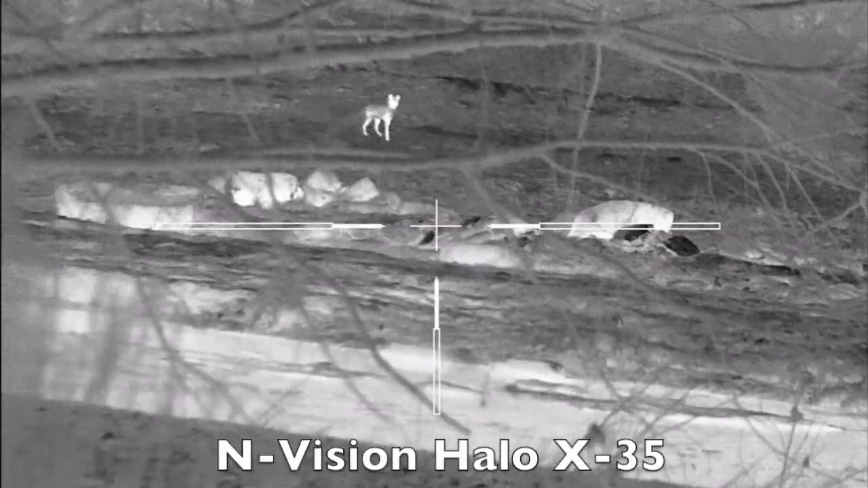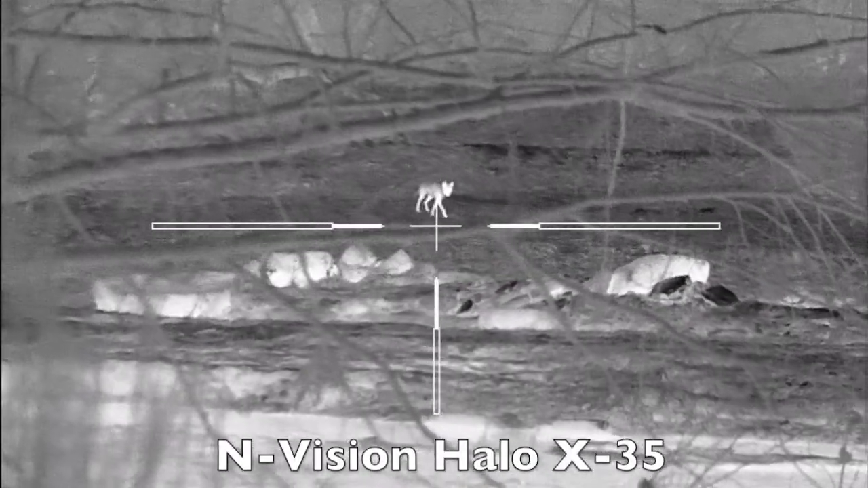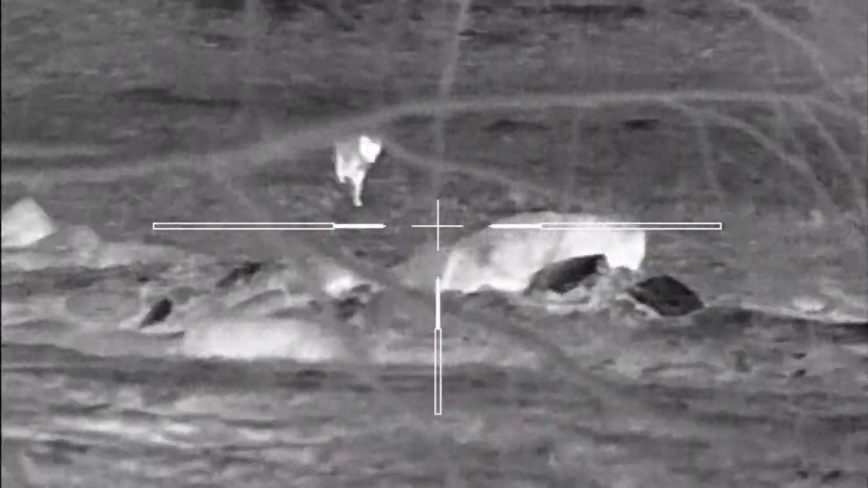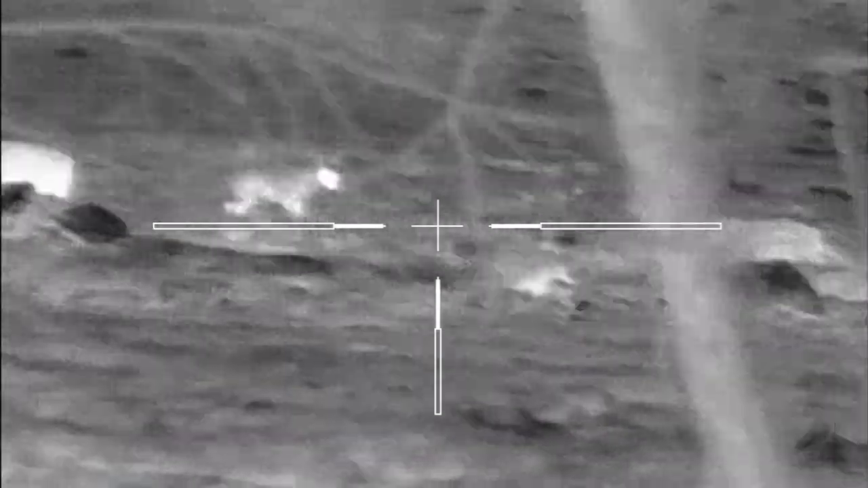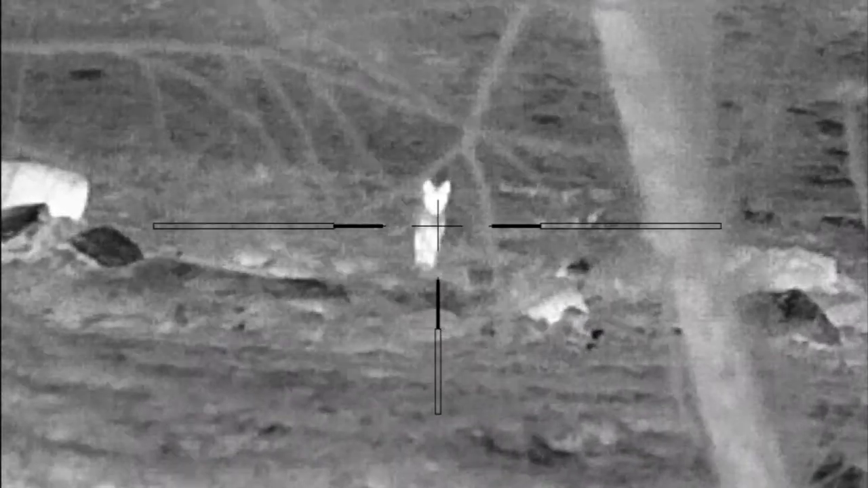Around 10:30 p.m. I strolled down to the creek where there are always critters crossing. Talk about being at the right place and the right time. I literally booted up my thermal for the first time tonight and caught this guy slipping at about 100 yards.